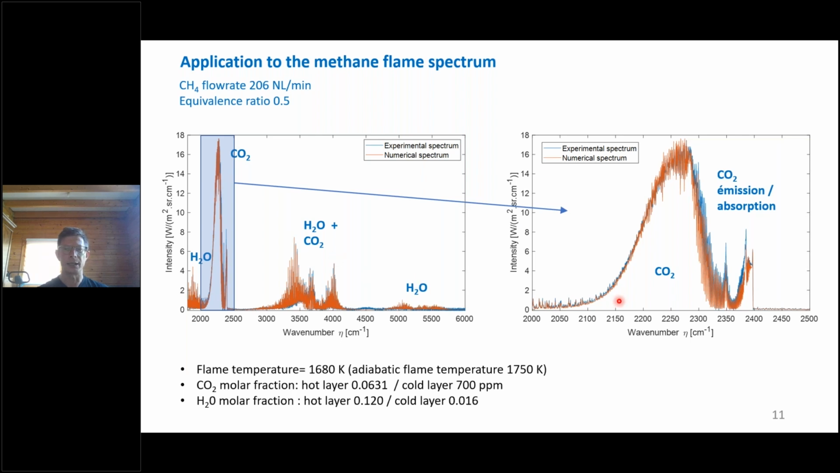And this peak is strongly attenuated in its central part due to the absorption by the cold CO2, because inside the atmospheric layer between the flame and the instrument, there is atmospheric CO2, and this CO2 strongly absorbs the radiation emitted by the flame in this part.